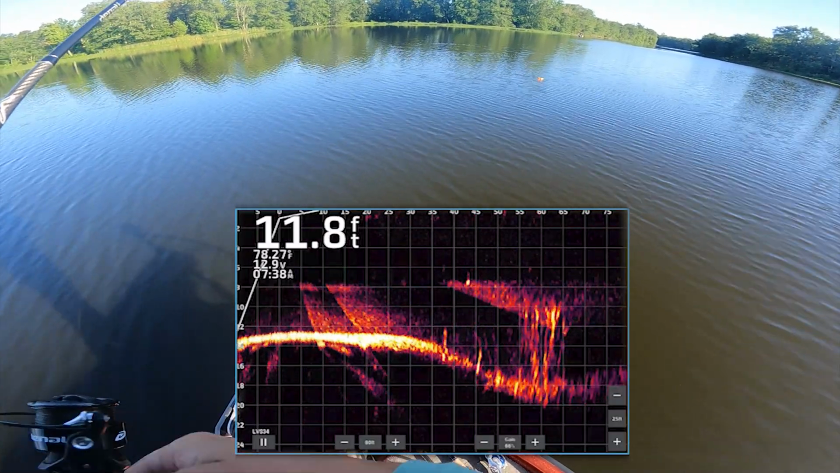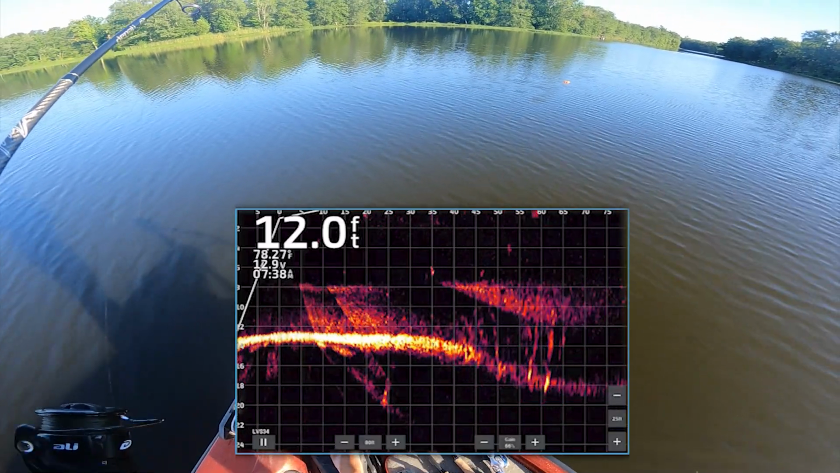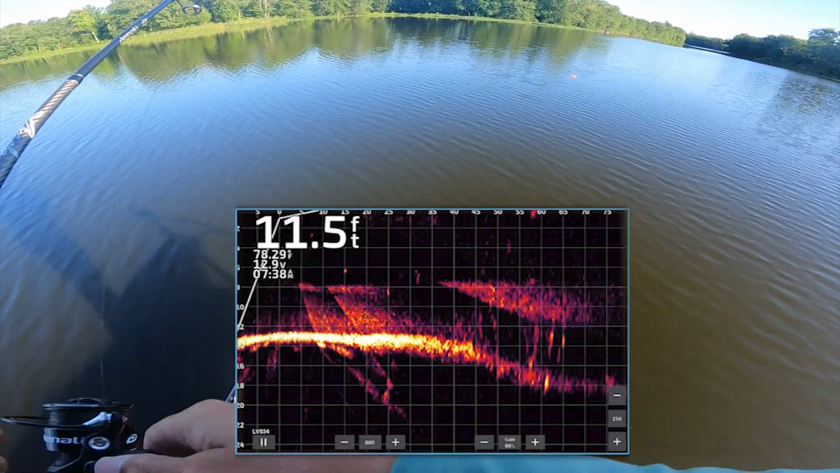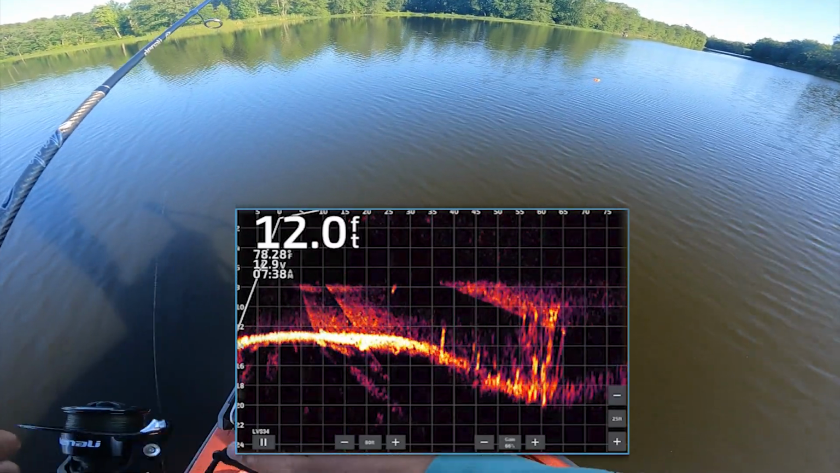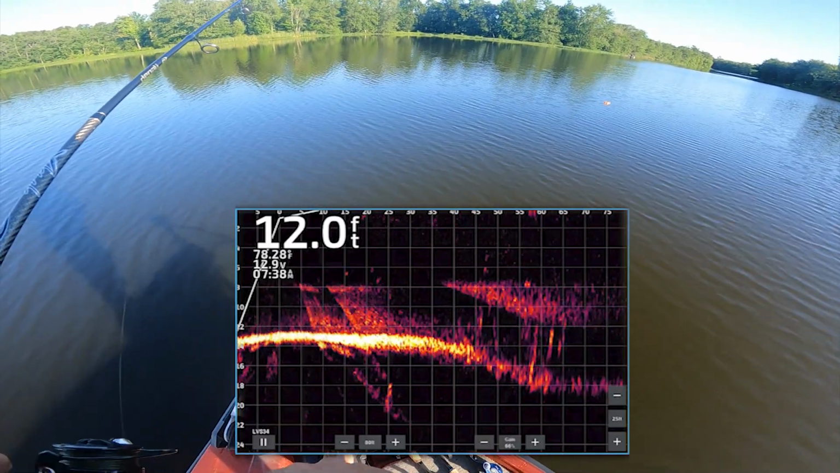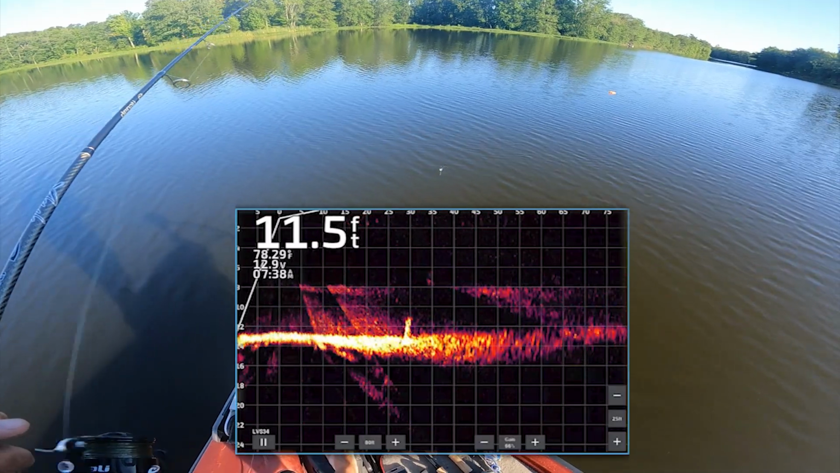This is a stained body of water. Look at that dude. That dude got nervous. Oh, here he comes. There he is right there. Come get it, buddy. Come get it. I do not think that's a bass. If it is, it's probably a baby bass. It's a baby bass.